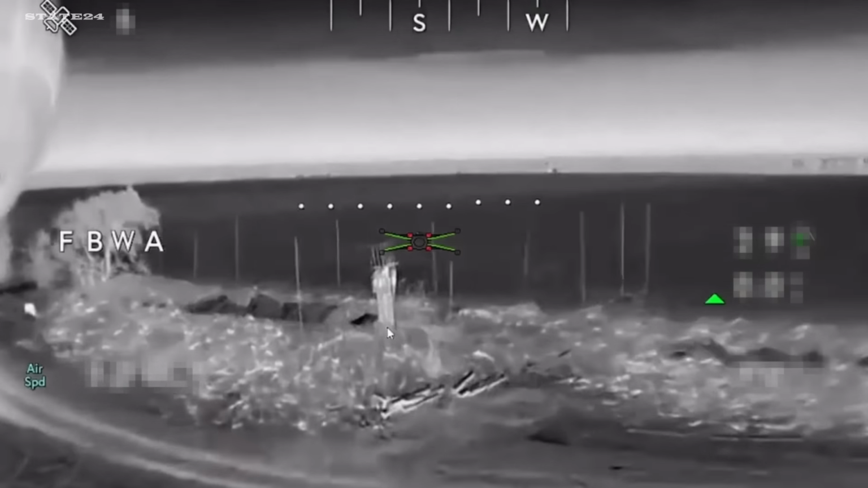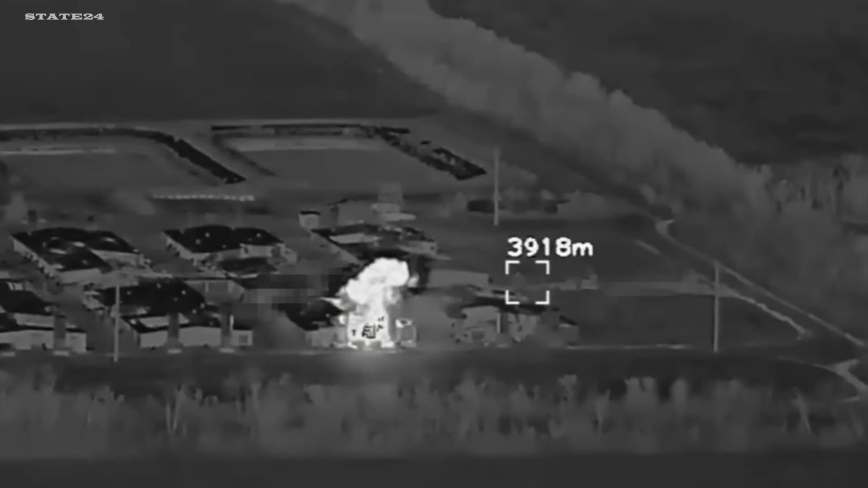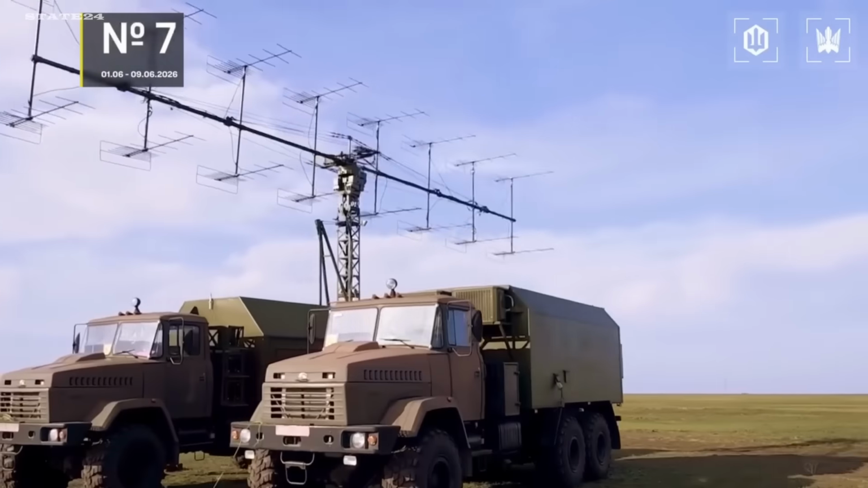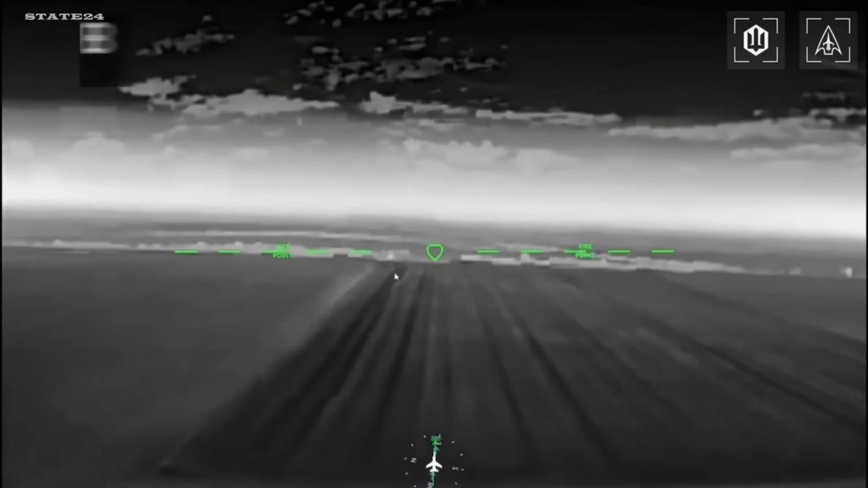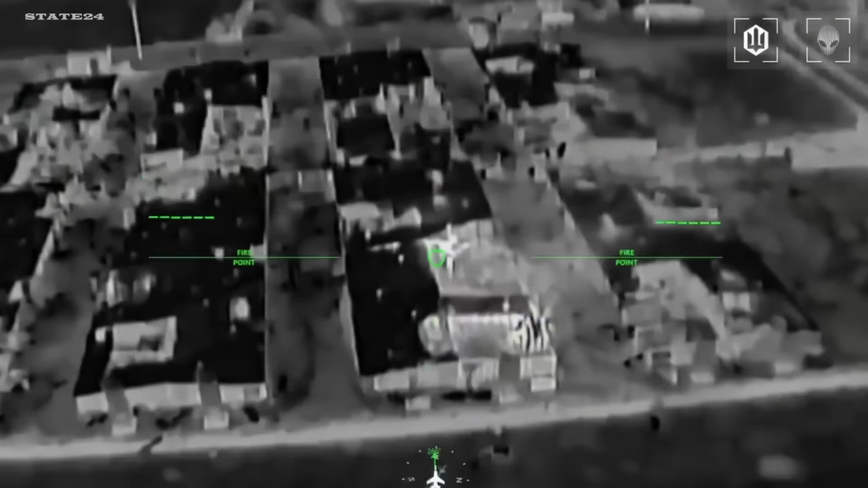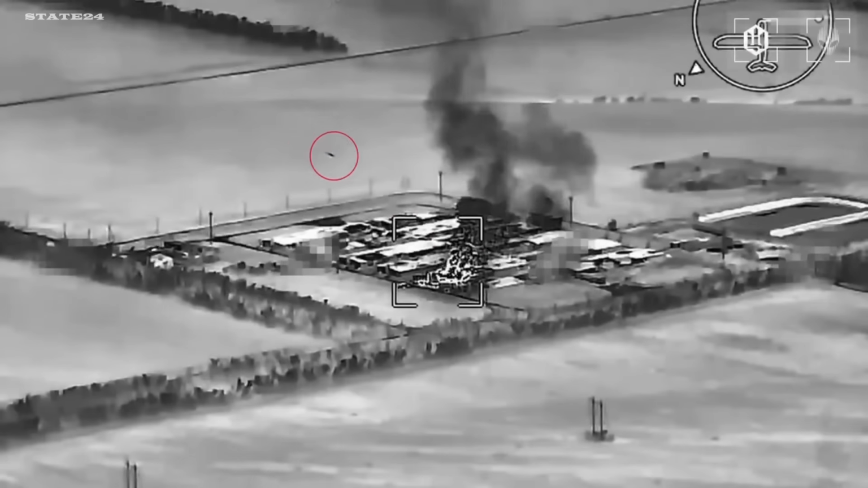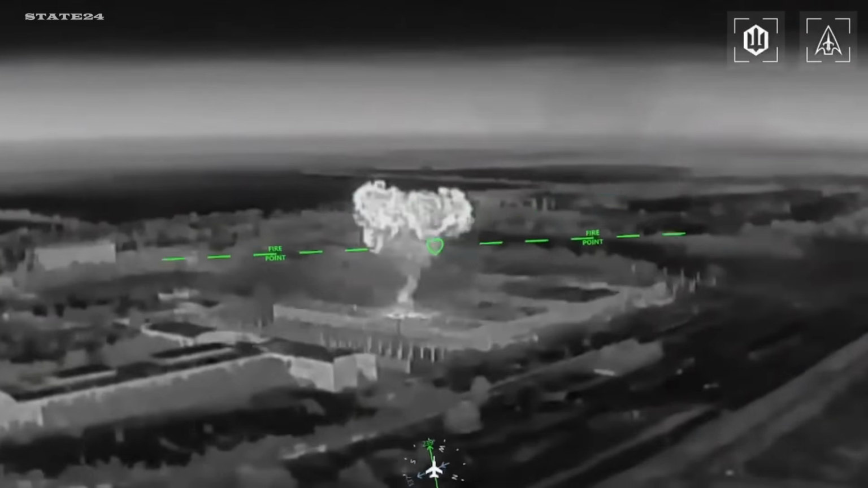One night, 36 targets, June 8th to 9th. 2 P-18 Terek radar systems destroyed in Zaporizhzhia Oblast. The Rubaka UAV unit's command observation post eliminated. 9 power substations struck across Mariupol, Lysychansk, Luhansk, Makiyivka, Sievierodonetsk, and Crimea's Jankoy. 8 communication towers taken out. Fuel tankers, gas infrastructure, and logistics across multiple occupied regions, all hit in the same night.